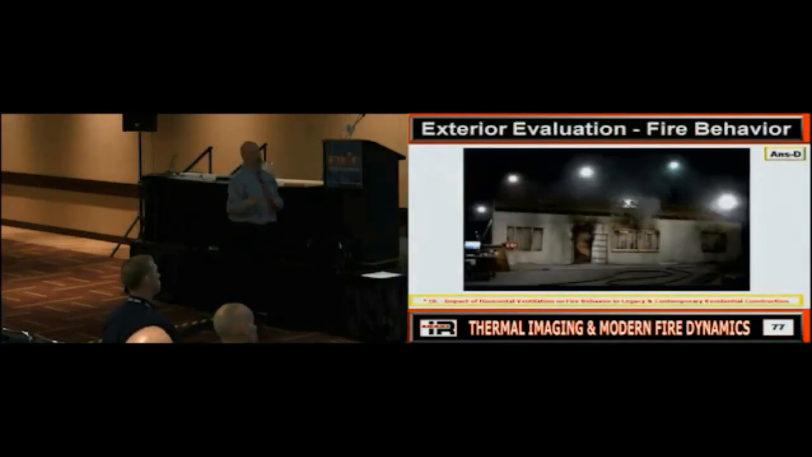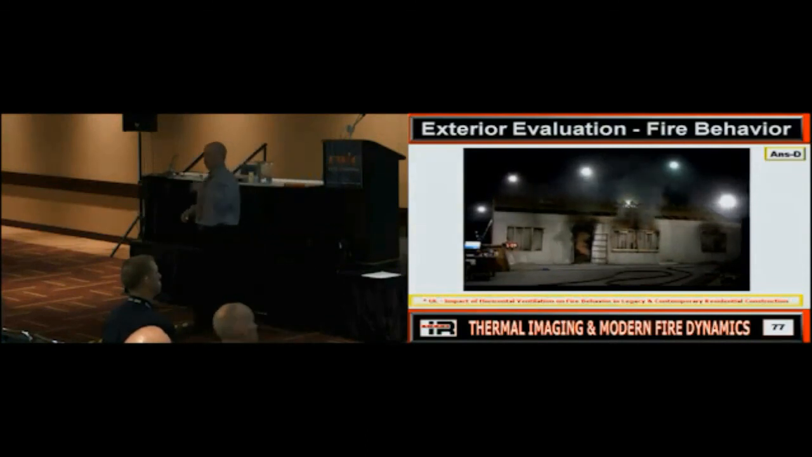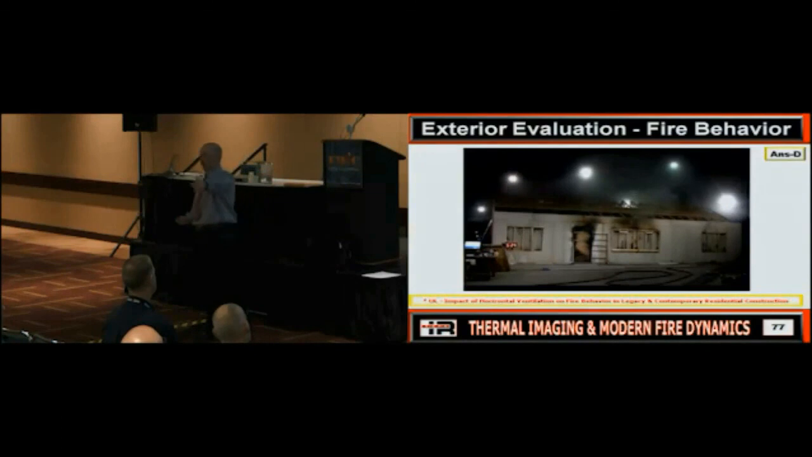We start off with the fire, and it's puffing out smoke, so, you know, we may be a block away, we may see it, we may pull up in the neighborhood and we're encountering it. But within a little bit of time, what happens to the smoke? It stops. Why? Vent limited fire. Yep, pressure change. It no longer can generate enough heat or pressure to push that smoke out, so it stops.